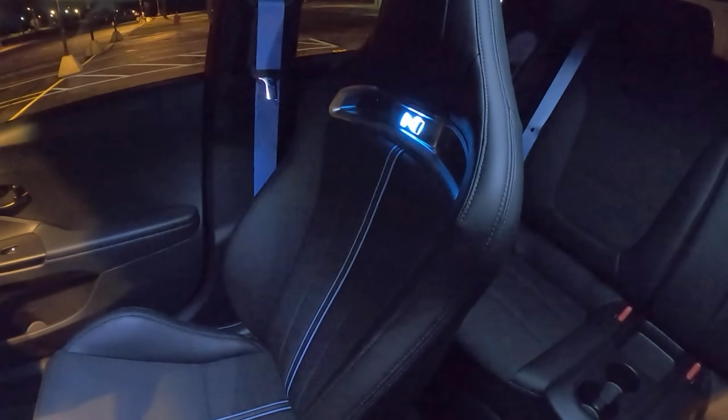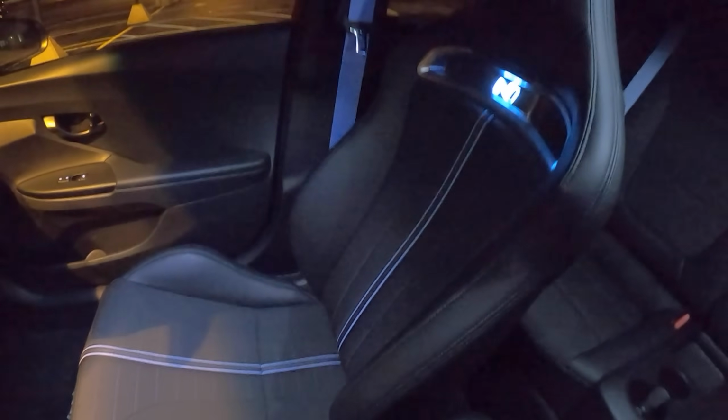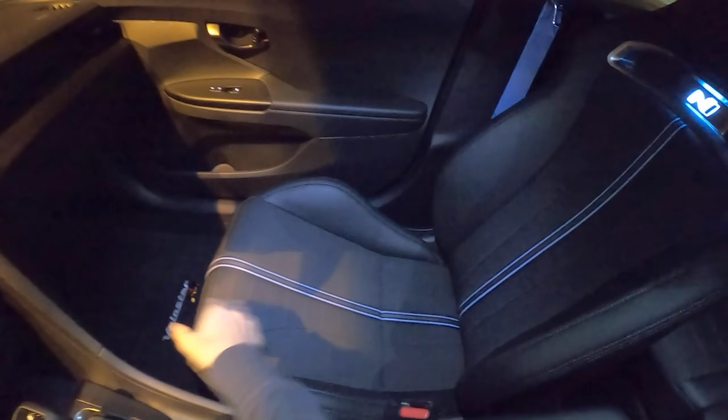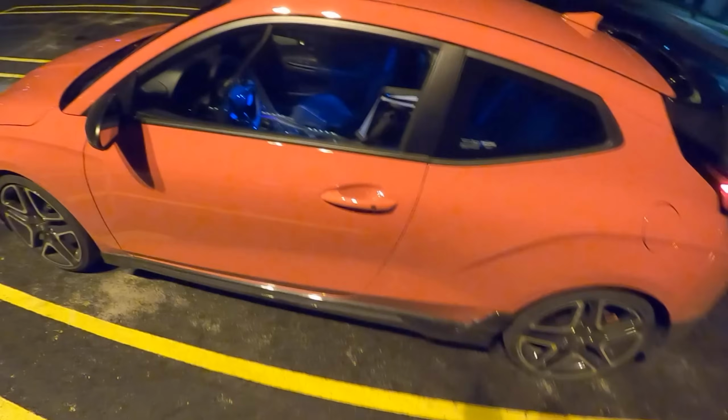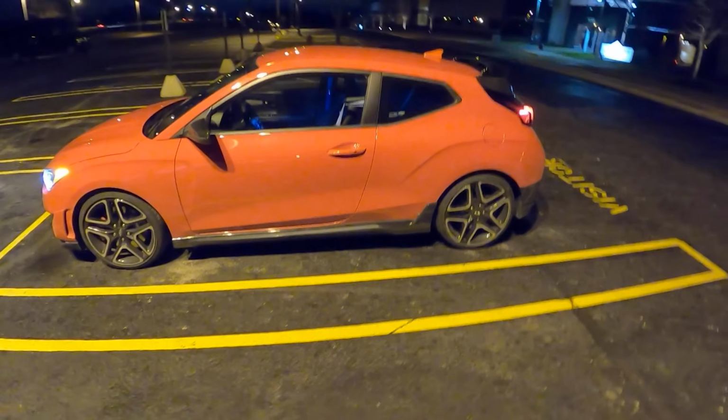Oh, and we even get this illuminated N in the seats, which is cool. I think these save about 4 pounds too between the two of them. Kind of neat. It looks better dirty, doesn't it?